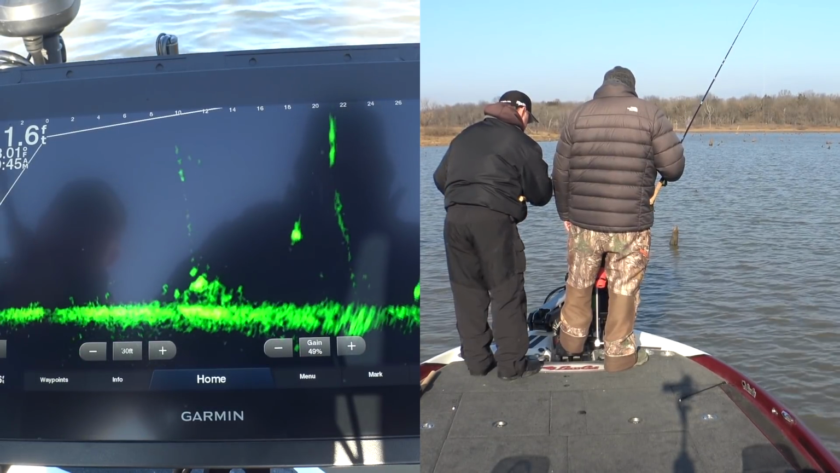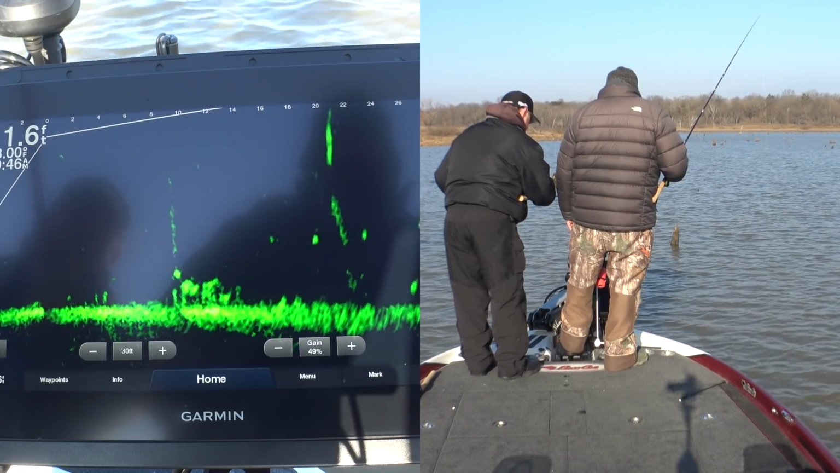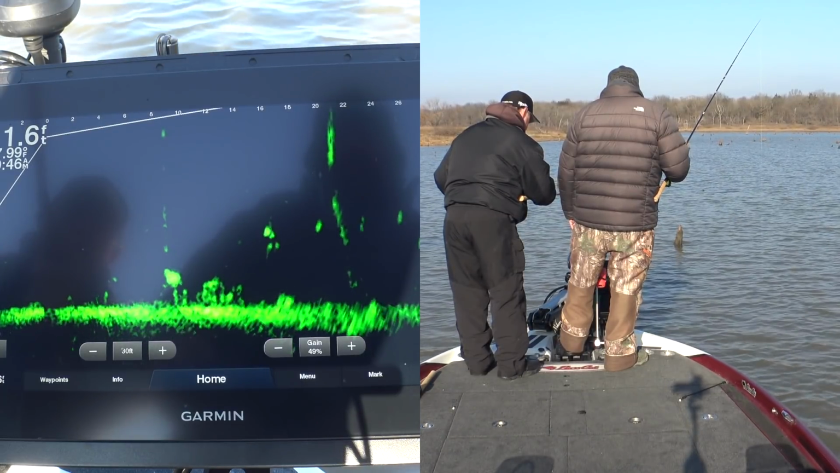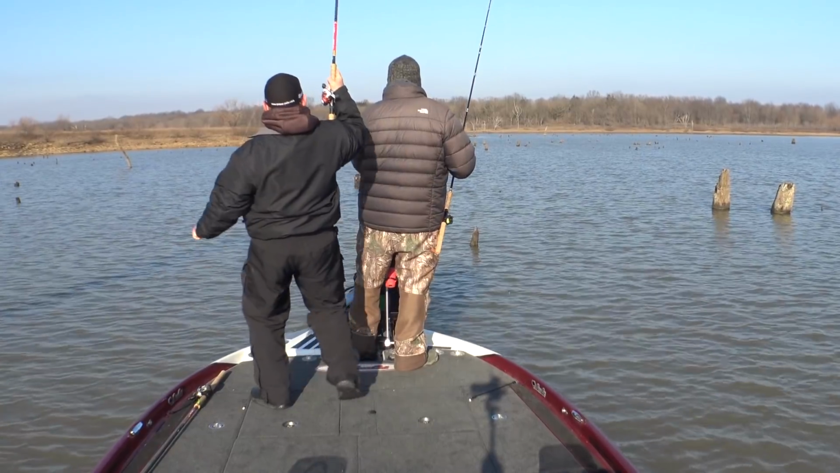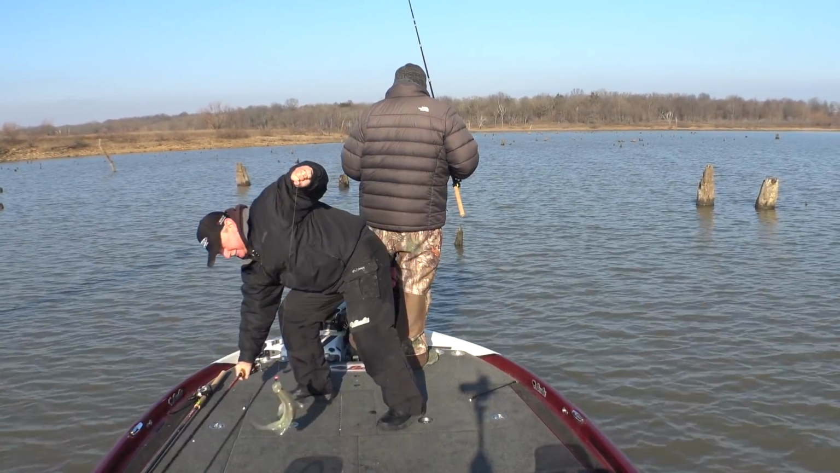Oh, that's a good one. If that's a 2-pounder, I'm gonna... Oh, here he comes. I'm gonna really be upset. Now, he come after it a little bit. Oh, got him. Boy, he did. He's a dandy, too. Nice fish. Thank you, Mike.